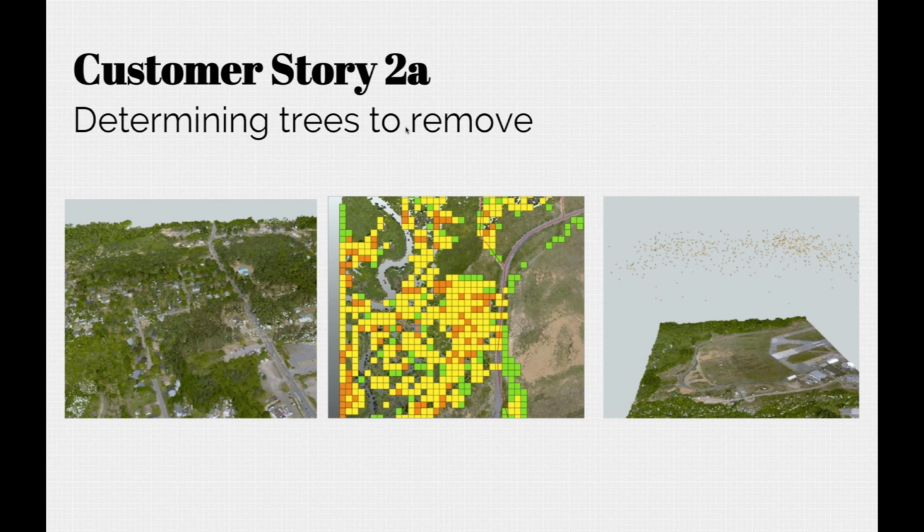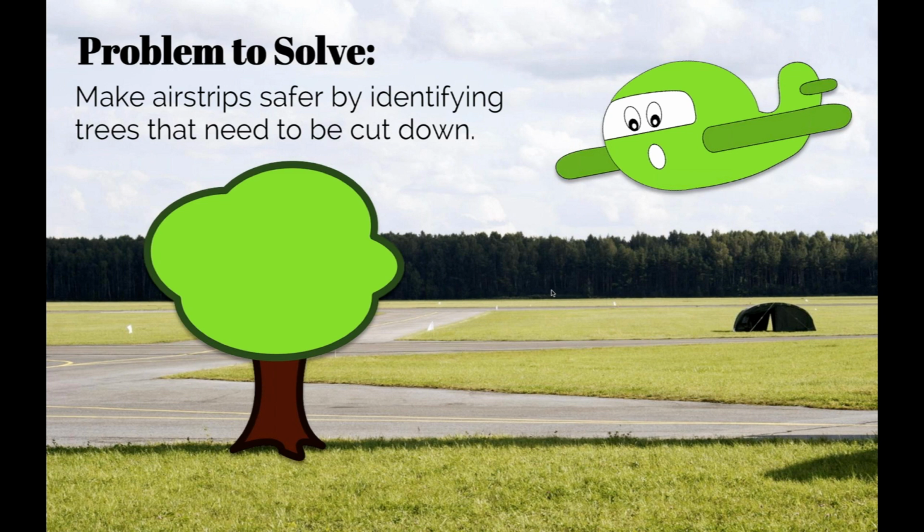So what they want to do ultimately, the desired output, is a map like this. They were actually using MapInfo as the output, where I think the reddish stuff is what needs to be cut. Is that what you think? Well, green is usually good. Green is good. And in any case, they're producing a square pixelated map to know where to dispatch the tree cutting crews. Yeah, so that's the problem we're trying to solve. We don't want trees growing up at the end of runways.